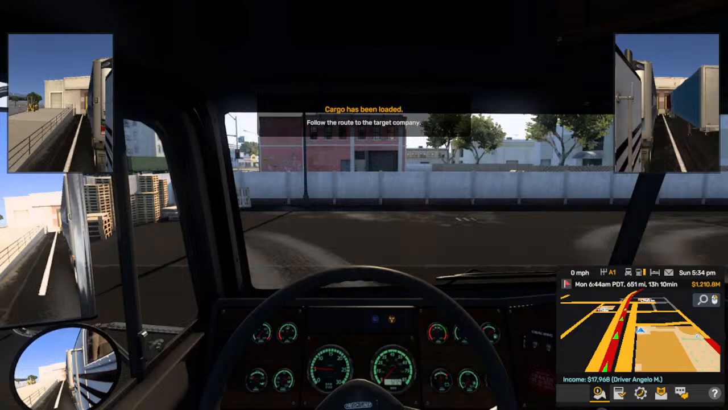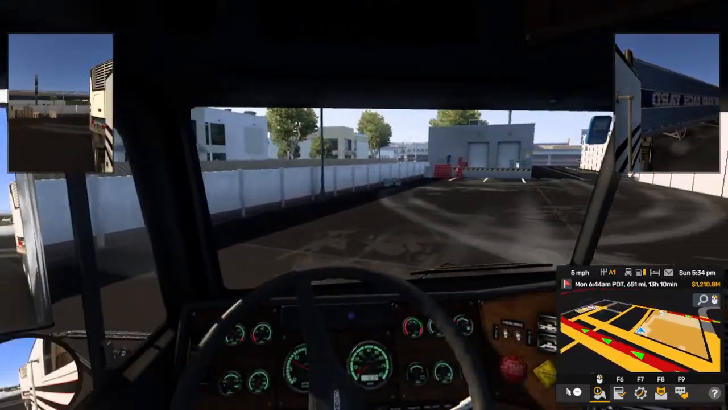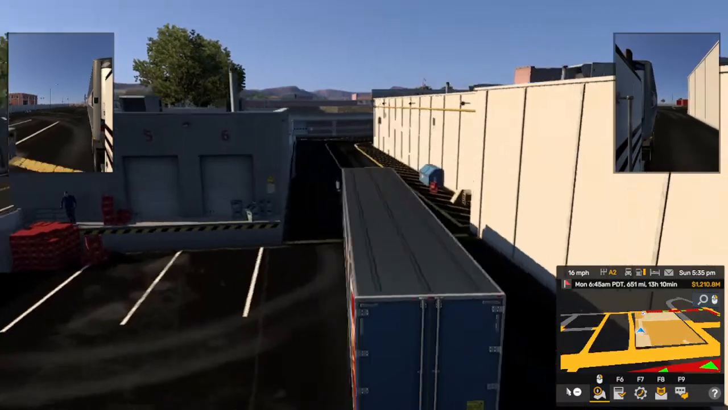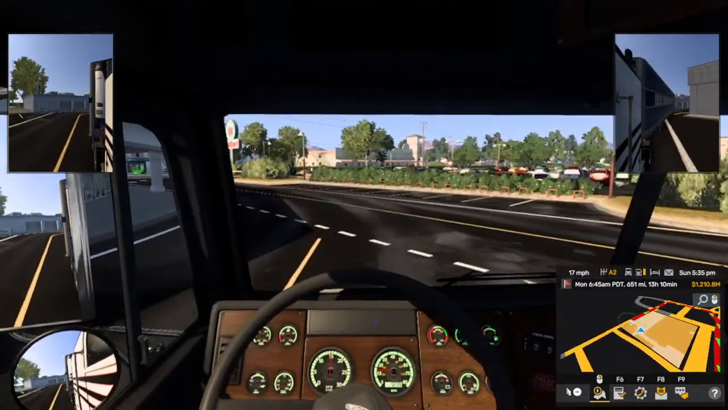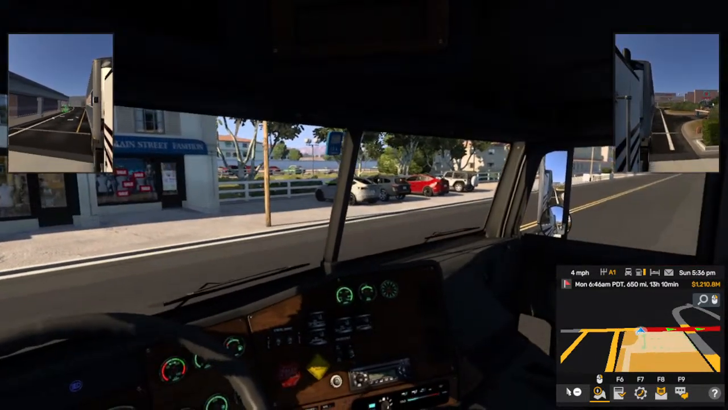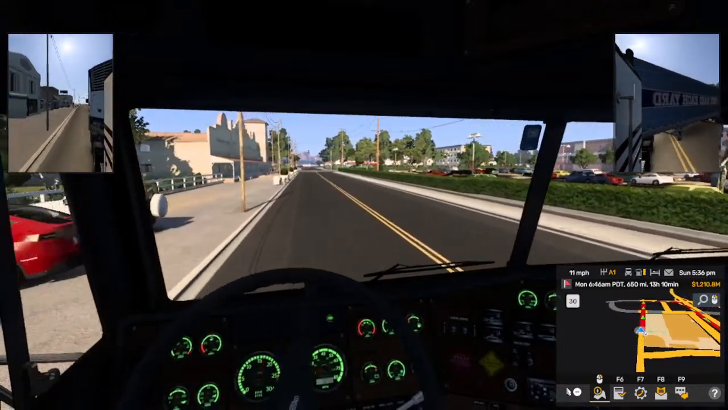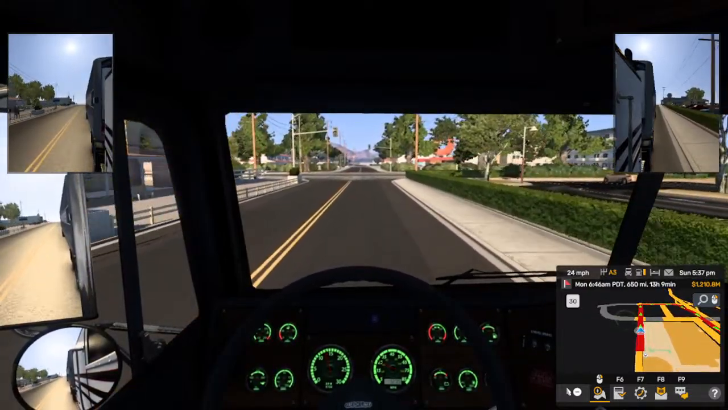Never mind. I'll find a new route. Go straight on.